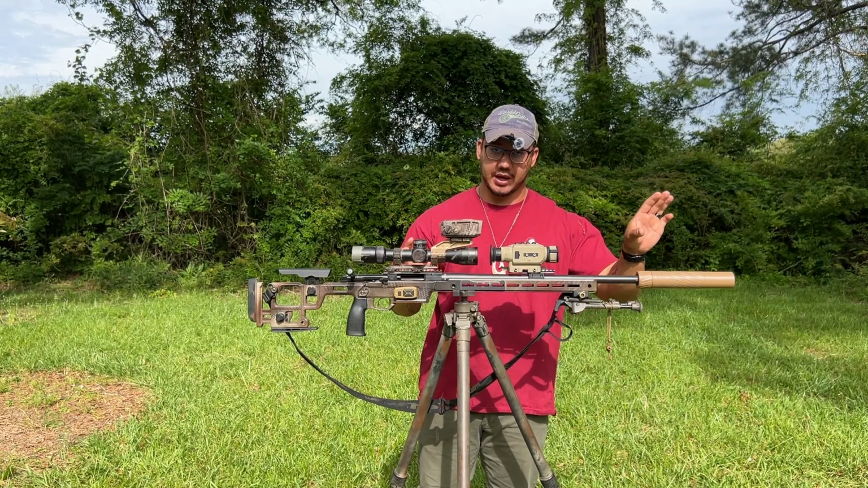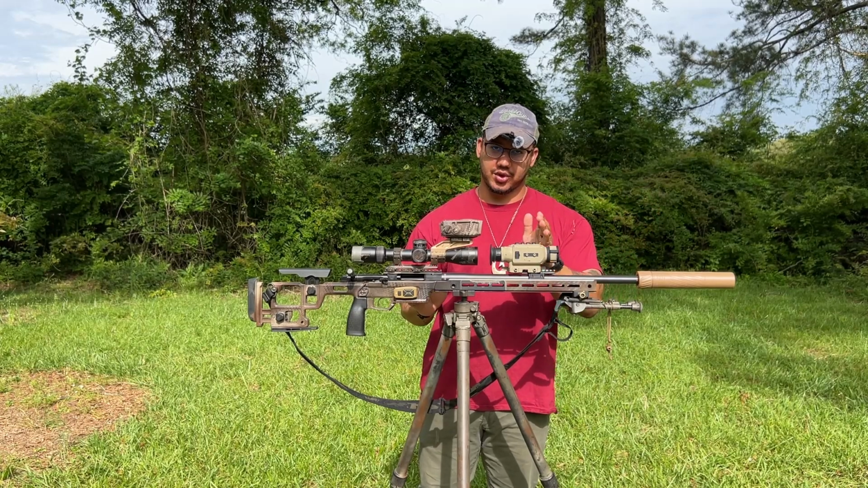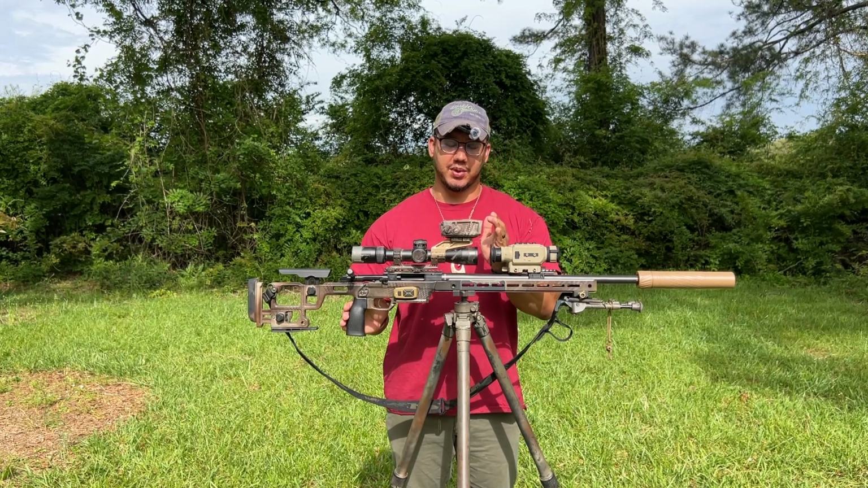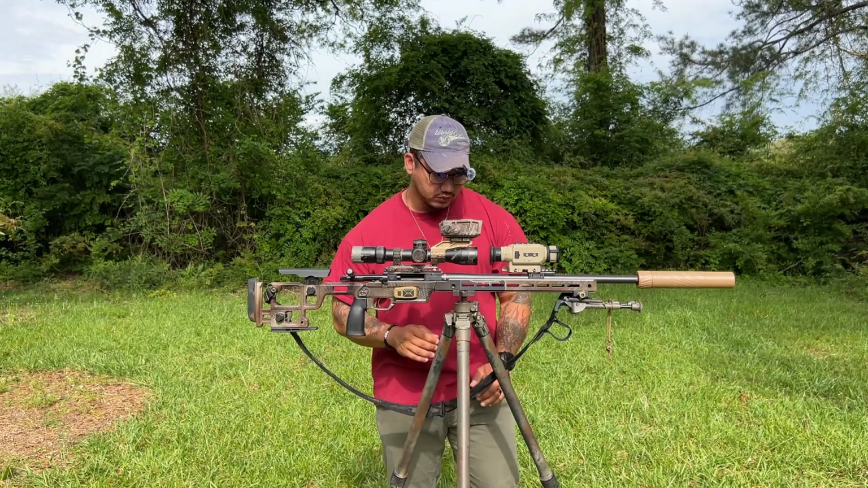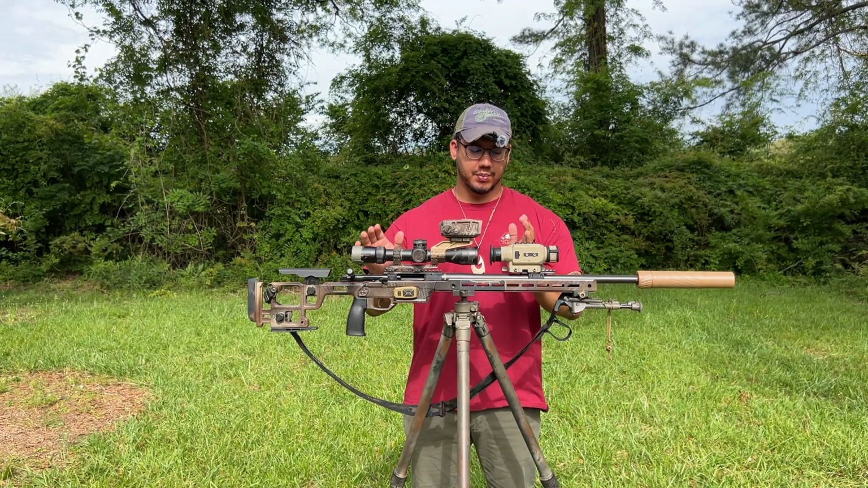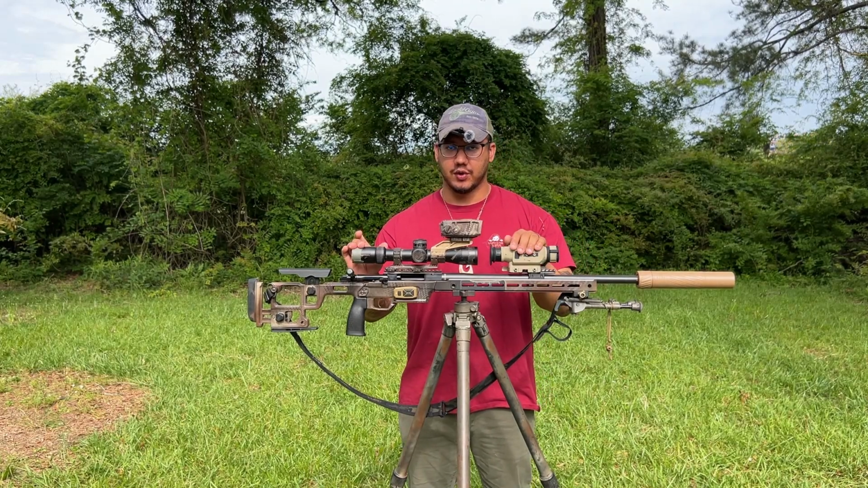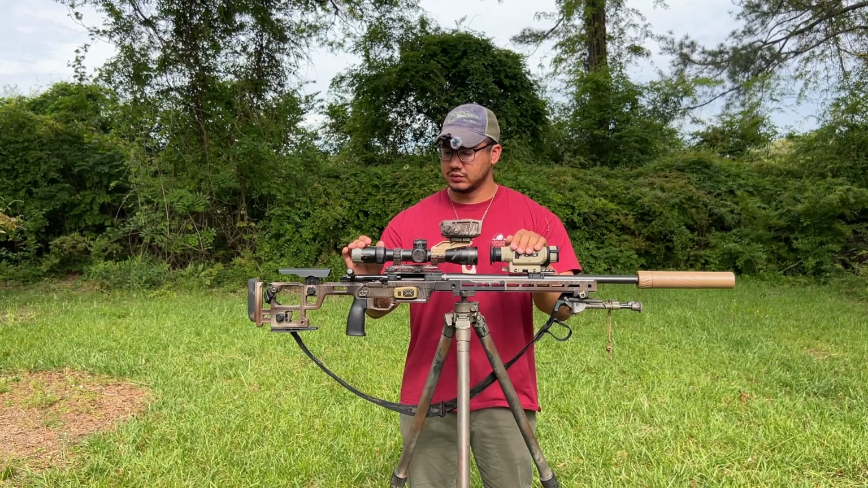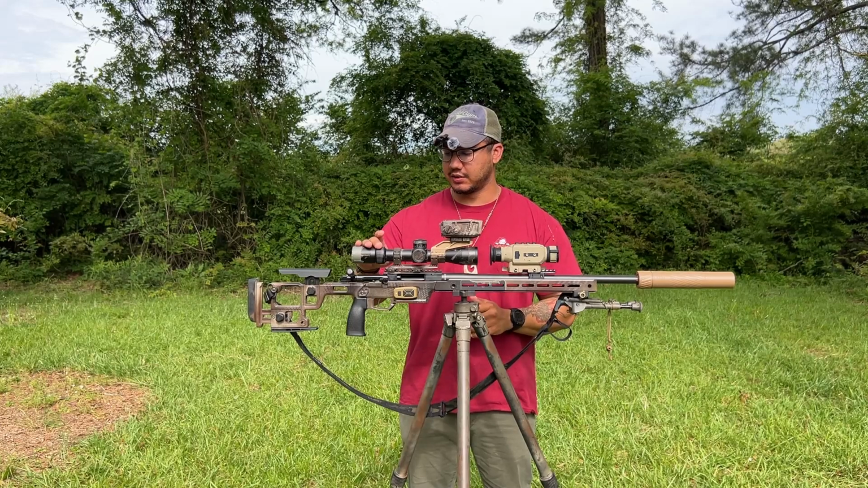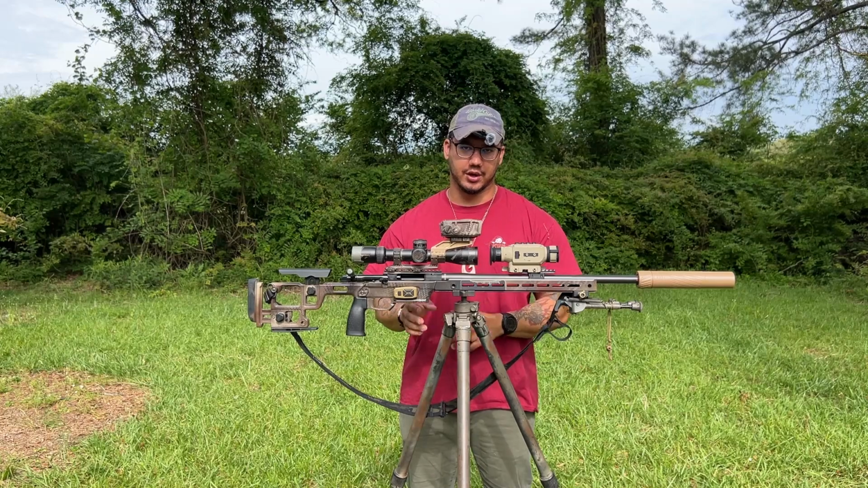The higher your base mag, the less field of view you're going to get out of the thermal, and the more pixelated your image is going to be on the lowest setting. So if you can get a 1x or 2x base mag to marry with this thermal optic, you're going to be better off in the long run. This is a 3x, but this is just the lowest base mag that I had for my scopes. I wasn't going to put an LPVO on a bolt gun.